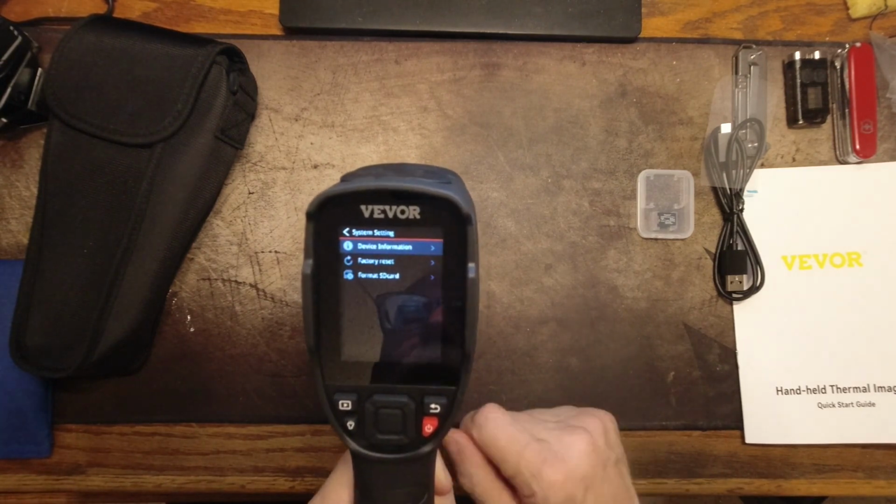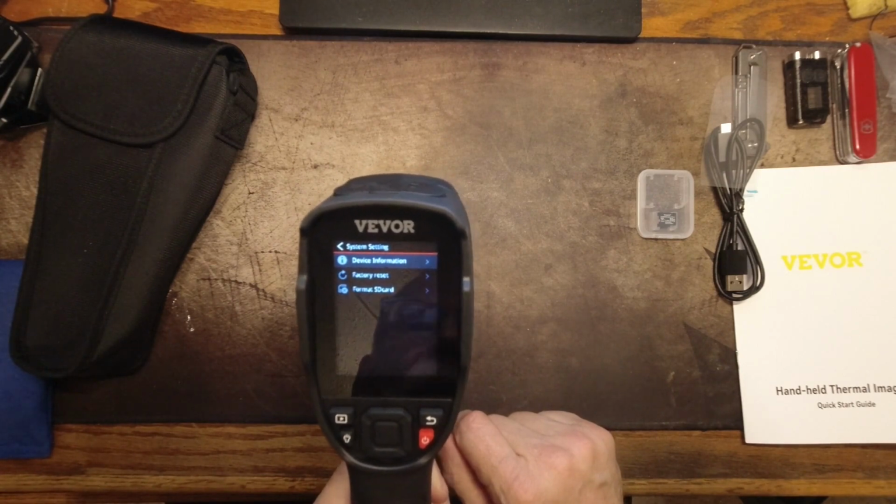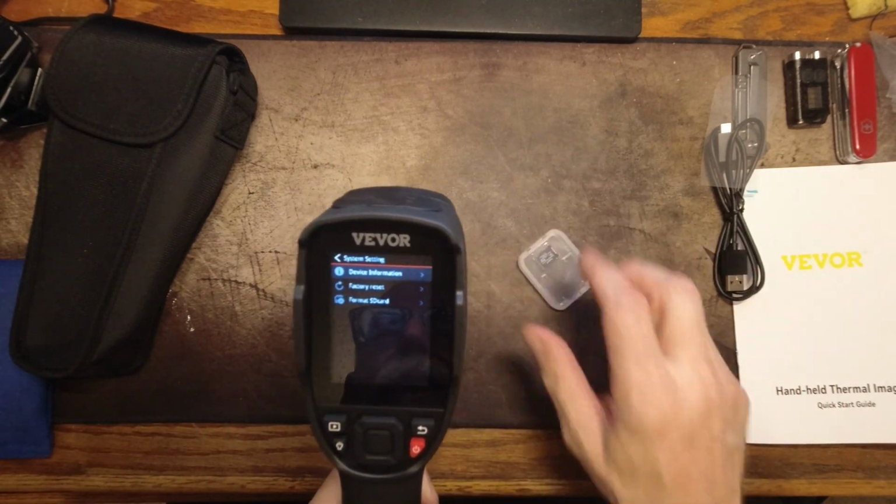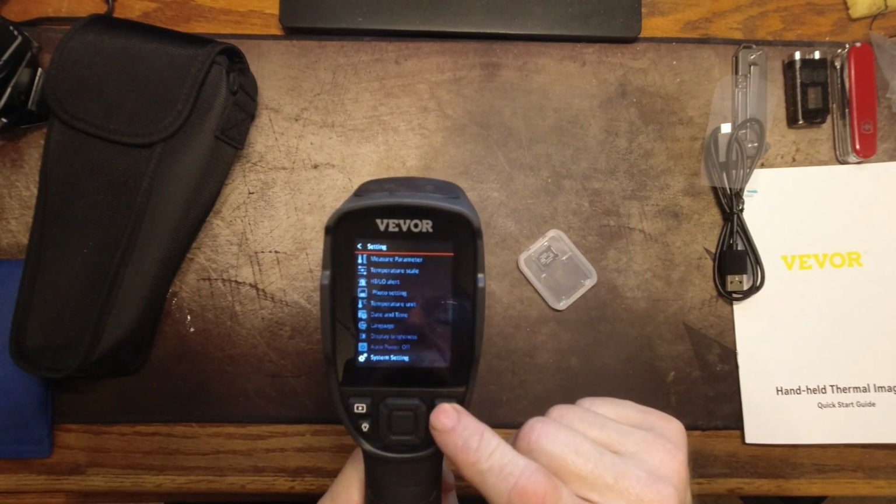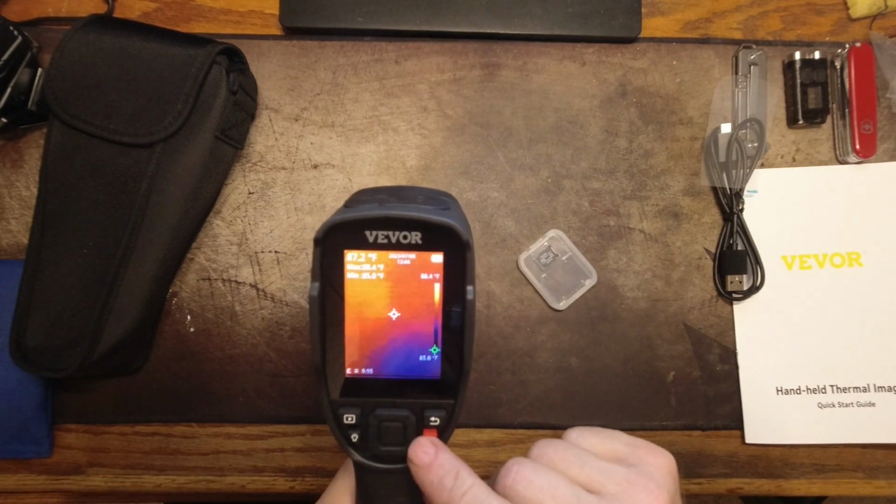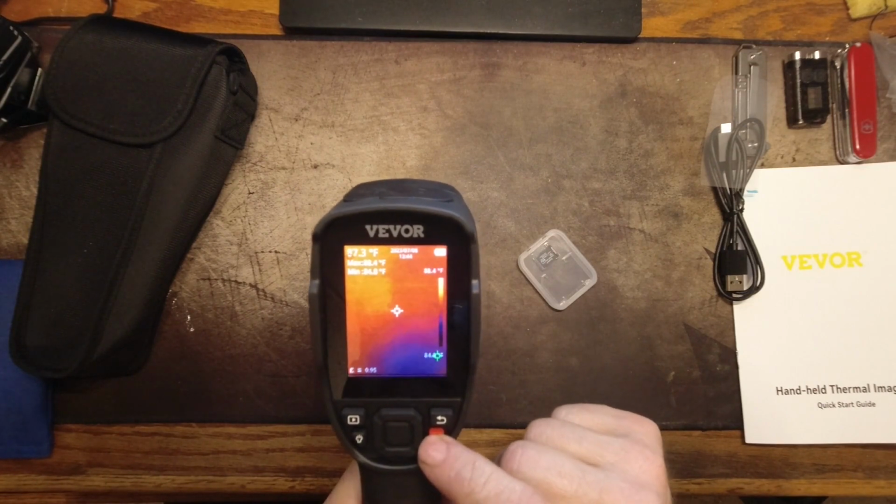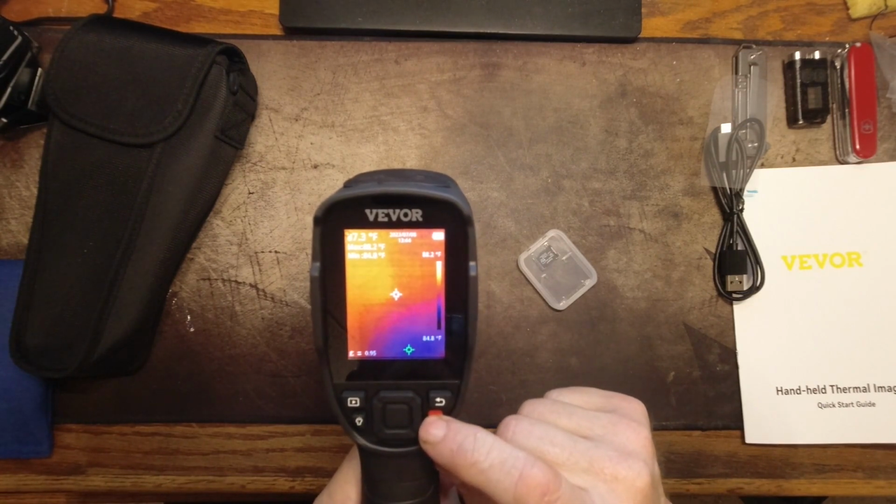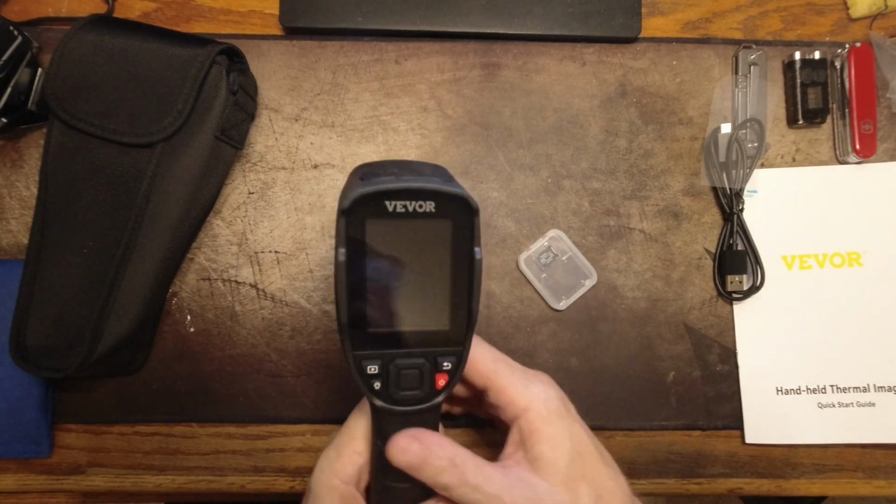And then system settings, we can get device information, factory reset, or format the SD card. Oh, you know, I didn't put the SD card in it, so let's do that. So it's going to go back again. There is our main screen. I am going to power it off and put the SD card in it. Hang on. To power it off, you just hold the power button down, and then it very unceremoniously just shuts off.